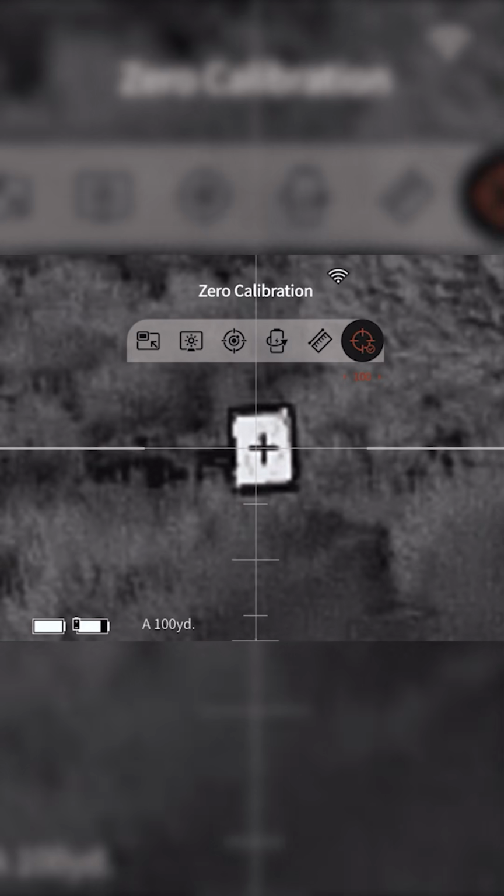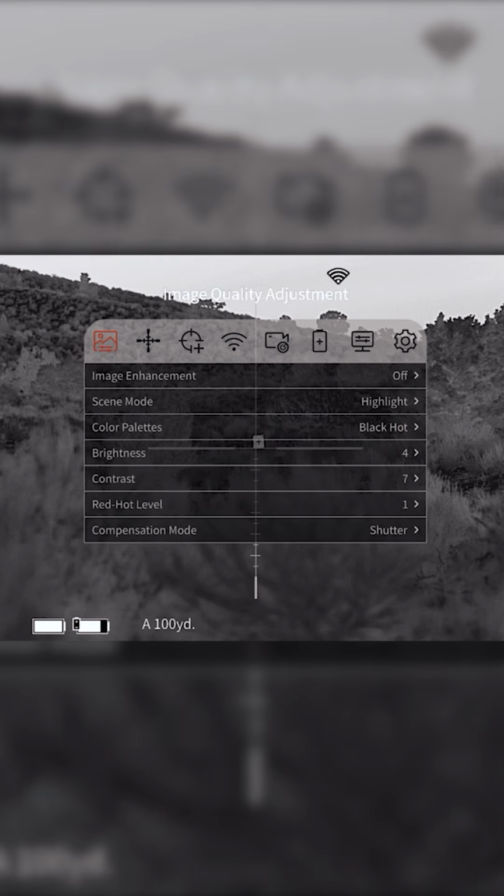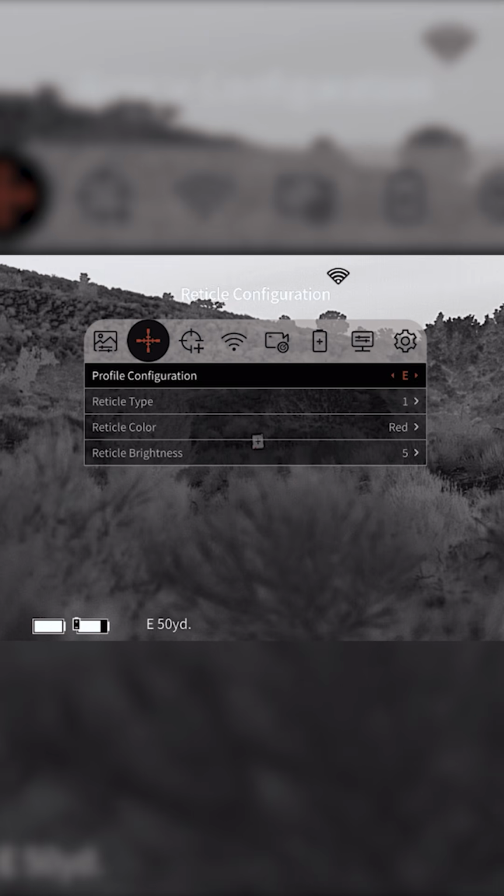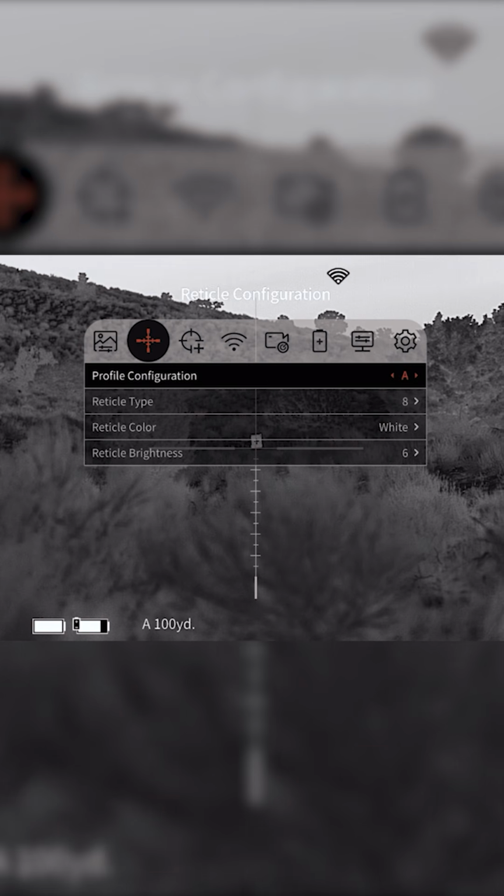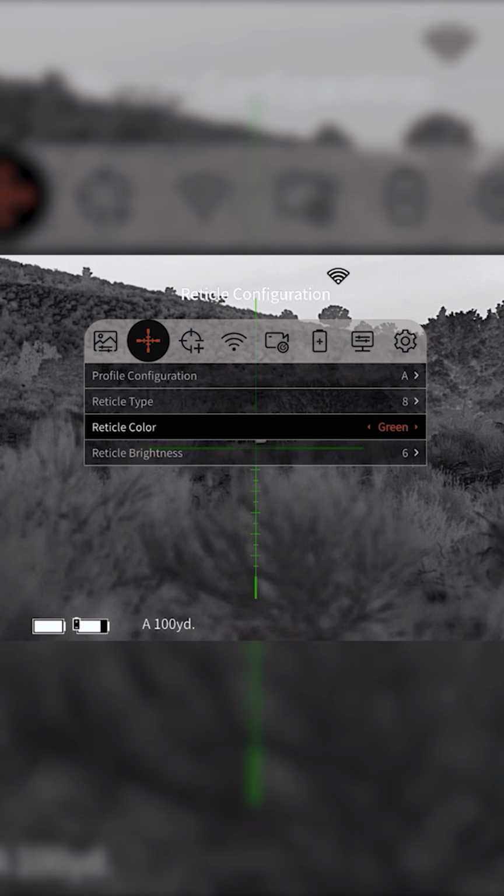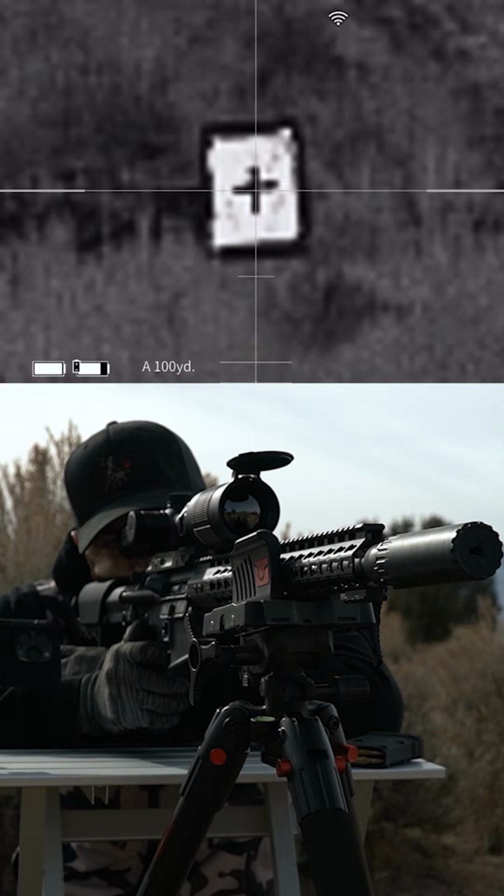And for today, I will be shooting at 100. Next, let's long press the menu button to activate the main menu. Go to the reticle configuration and assign a letter to a profile configuration. Just real quick about that, you have up to 10 different profile configurations you can load if you are changing ammo types or even changing the rifle it goes on. Then you can select the reticle you like, reticle color, and reticle brightness. After we have all that changed to how we like it, let's go ahead and take our first shot to establish an impact.